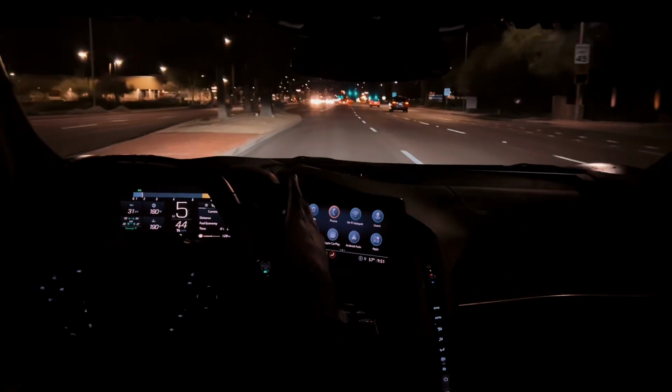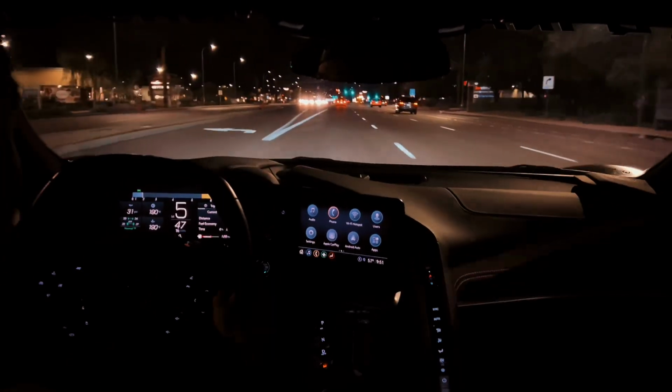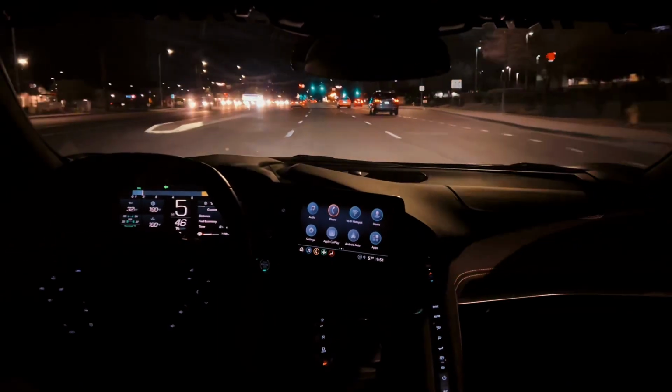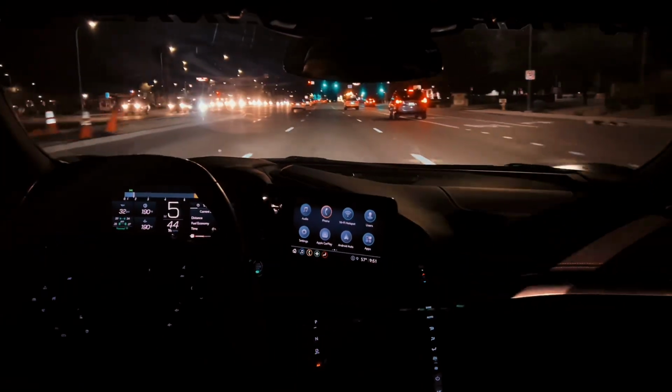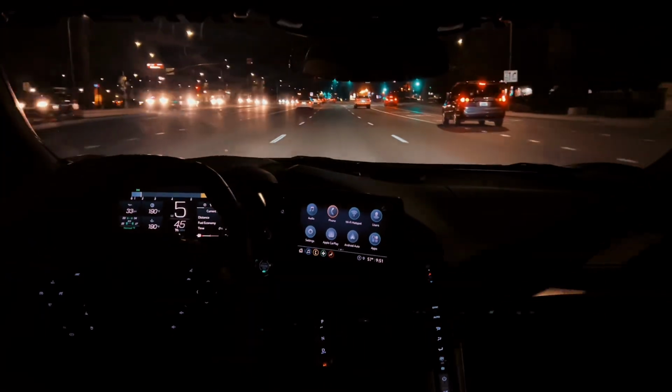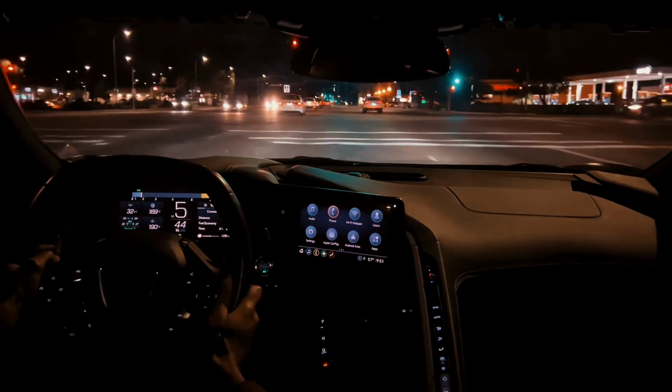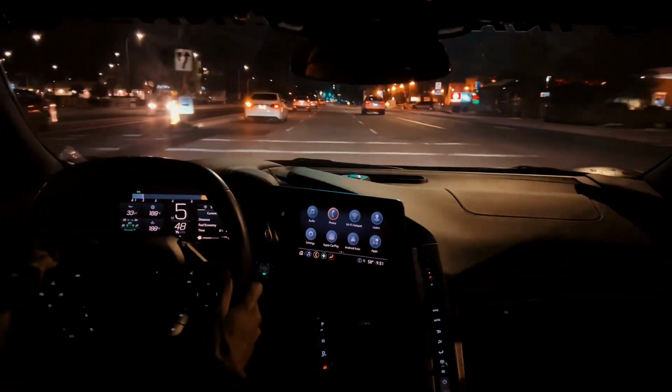Suspension's great, it handles bumps and everything. Even in track mode, it's really comfortable, honestly. It's still tight, but you can still daily drive this no problem. I'm surprised how comfortable it is, honestly.